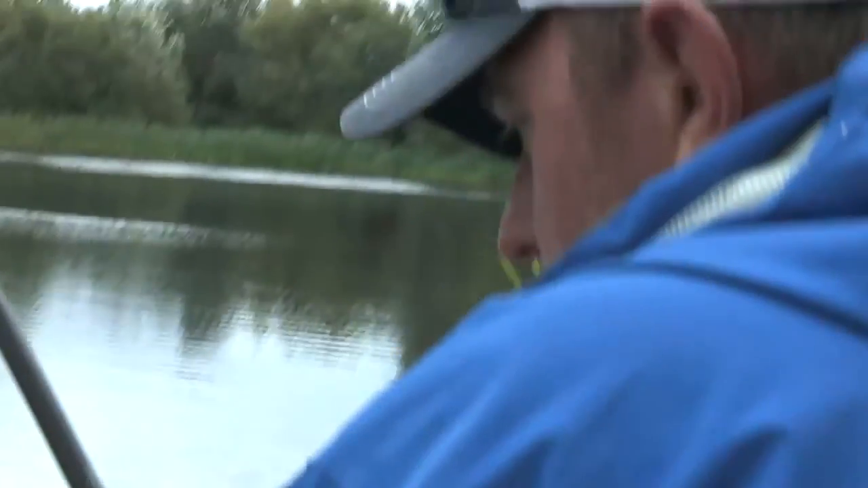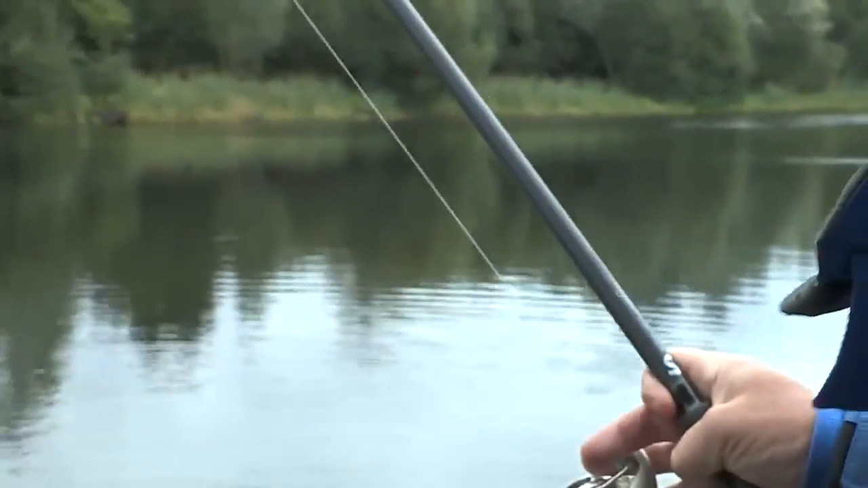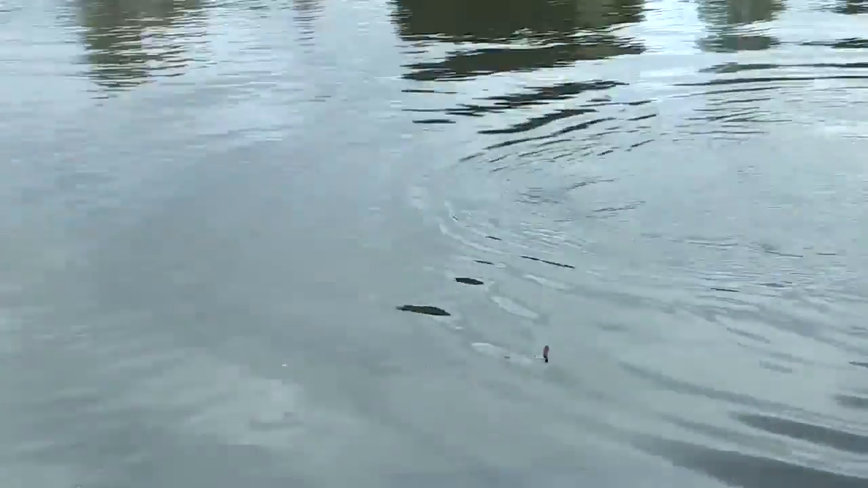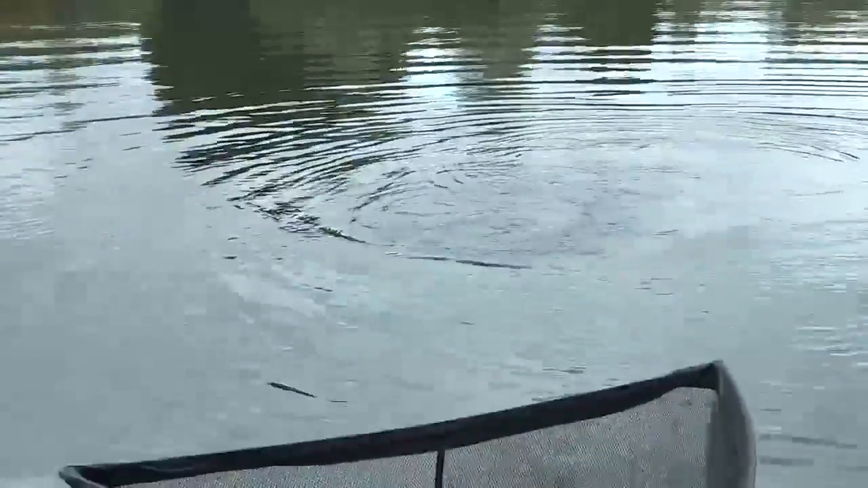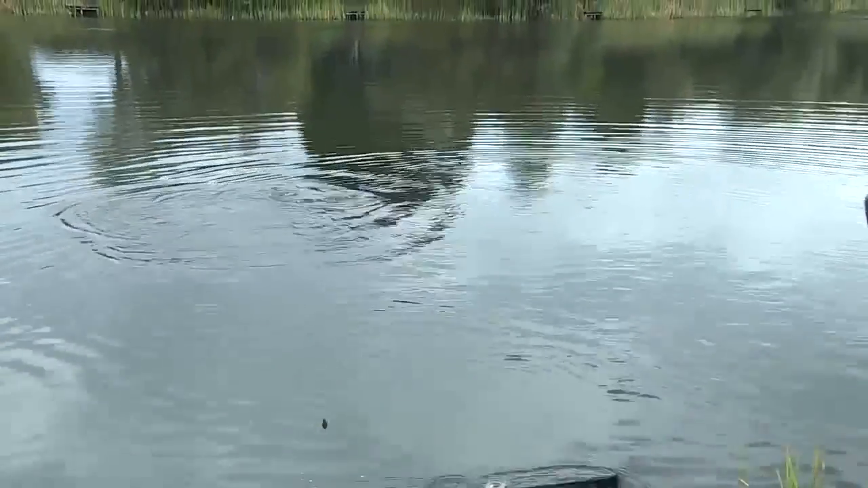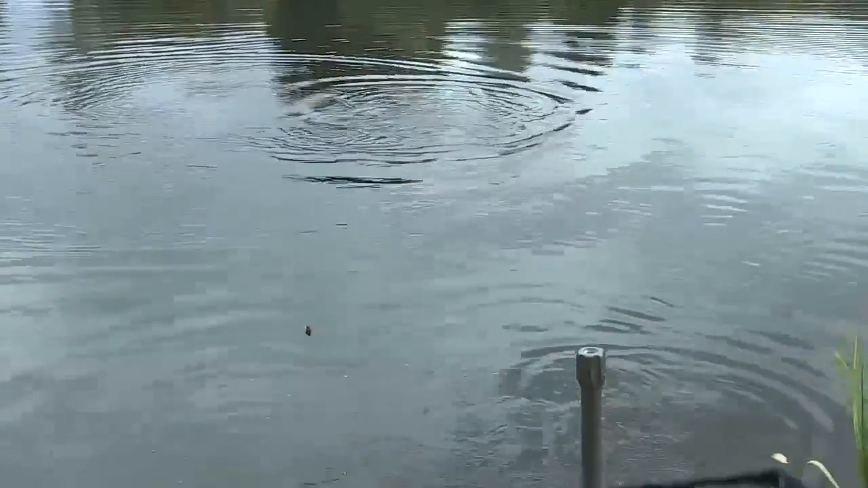Give that a dunk. This is ridiculous. Oh my days, what a beautiful fish. What a stunner as well. Well, as I say, you work all week to do a bit of carp fishing, and we've cheated, more or less. We've not been more than 15 minutes, and we're into one already. Look at the scales on that, it's a right fat beast.